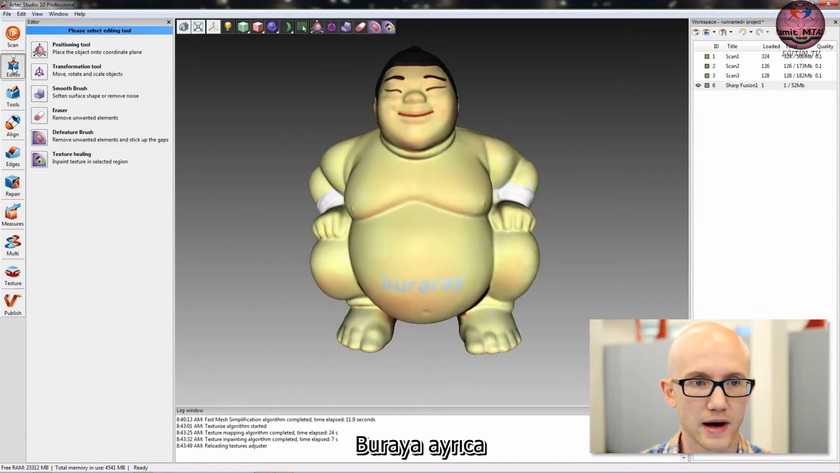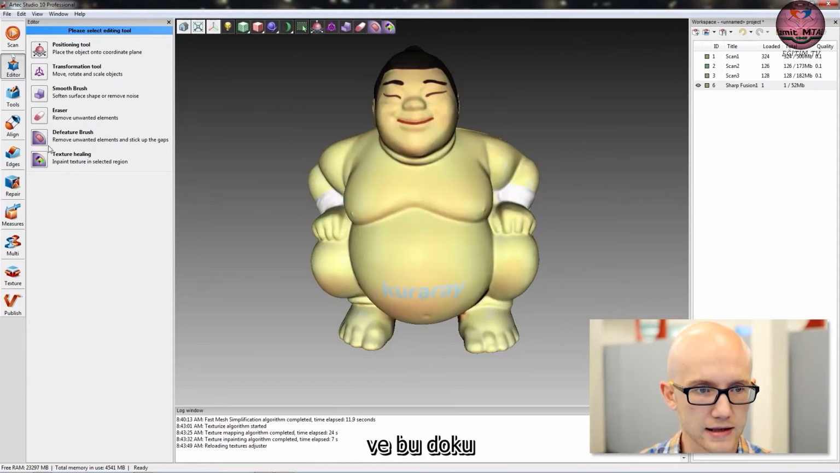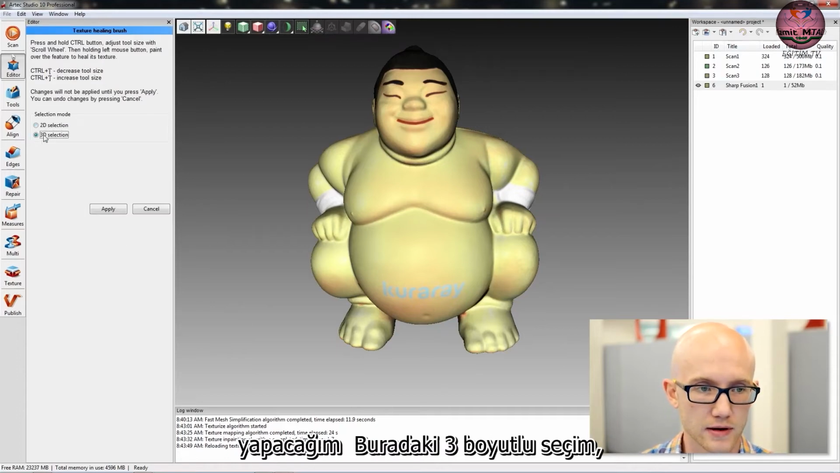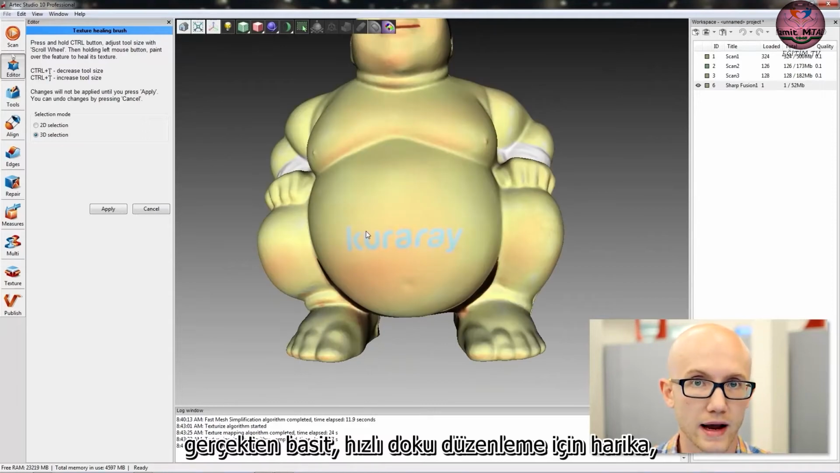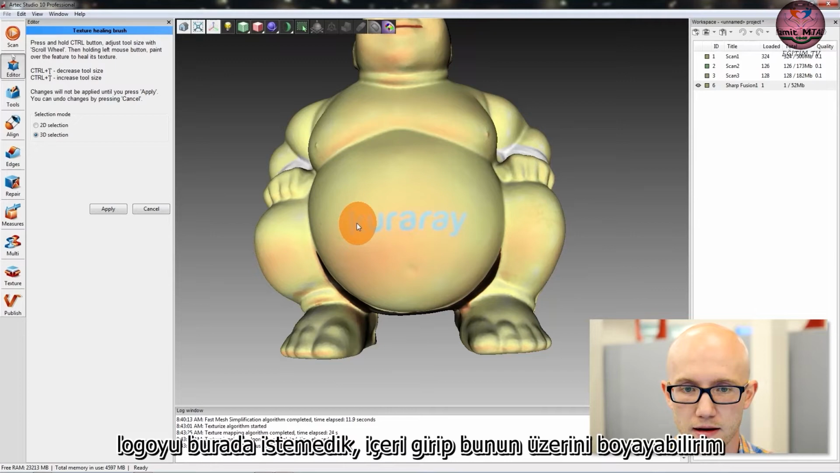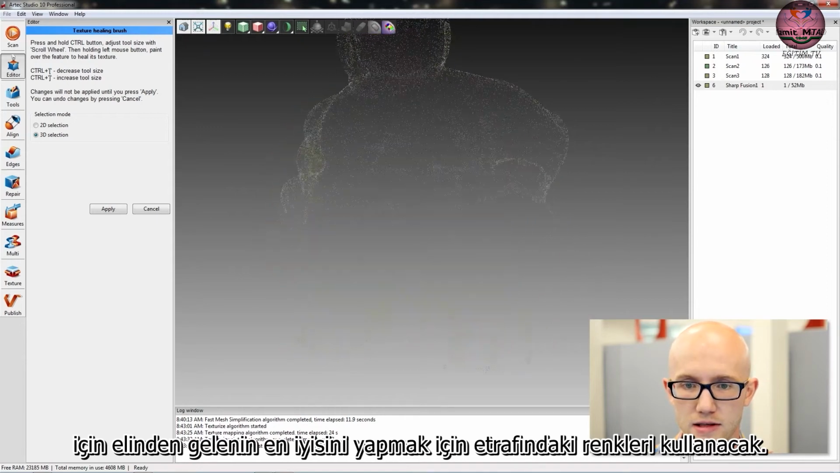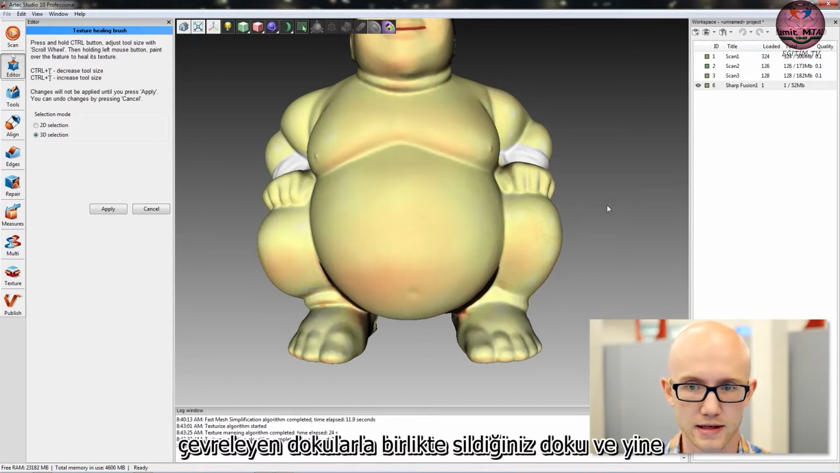I can also come over here to my editing tab. This is step 13 on that PDF. And I can select this texture healing tool. I'm going to do 3D selection here. This is great for really simple, quick texture editing. So let's say we didn't want this logo here. I could come in and paint over this, and it's going to use the colors around it to do its best guess to fill in the texture that you erased with the surrounding textures.